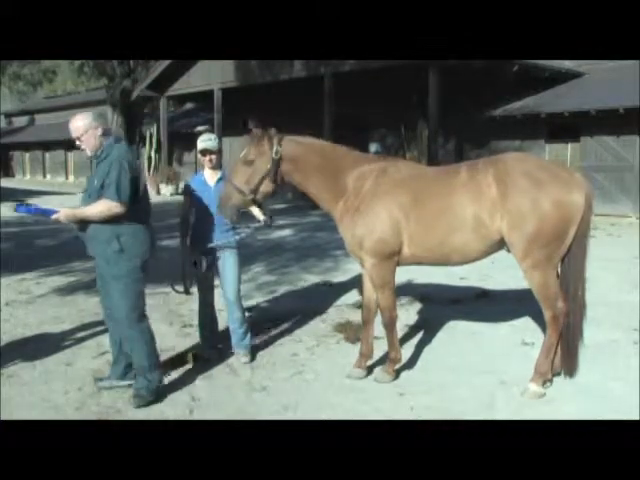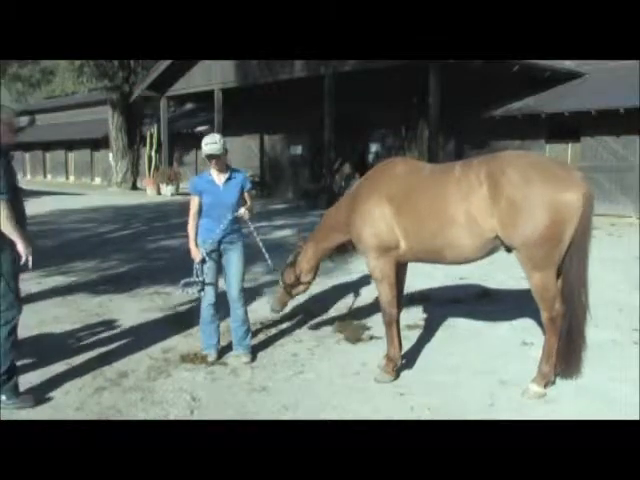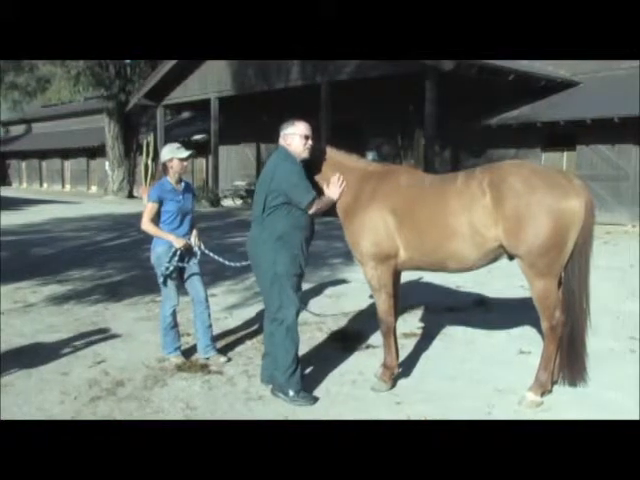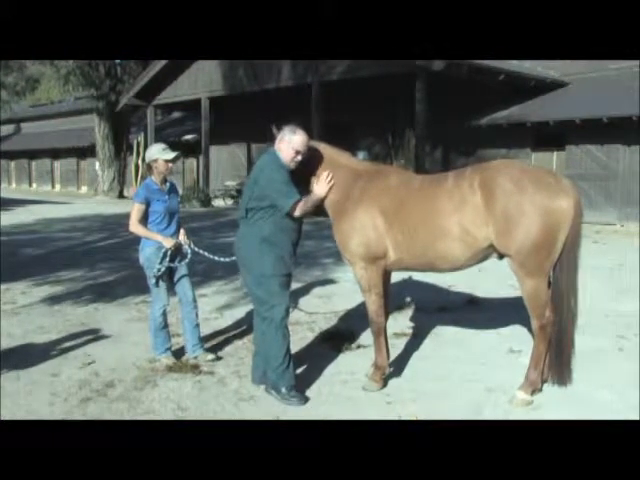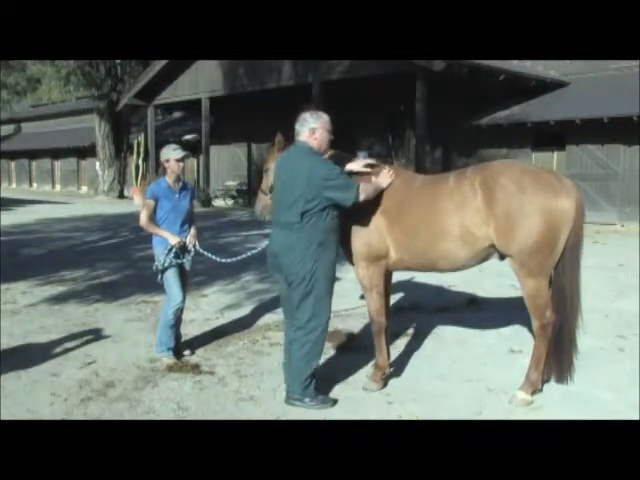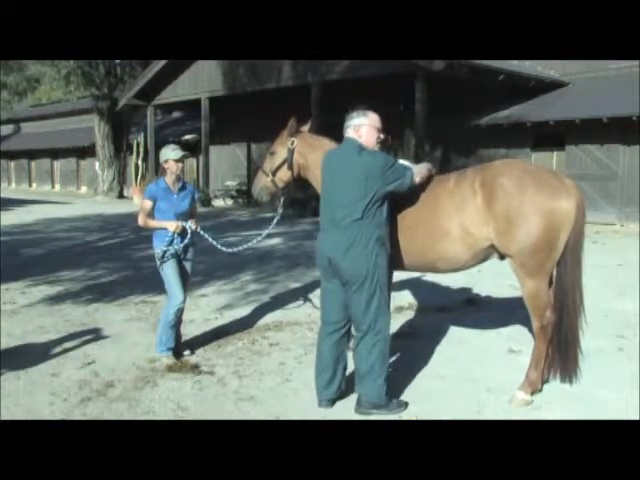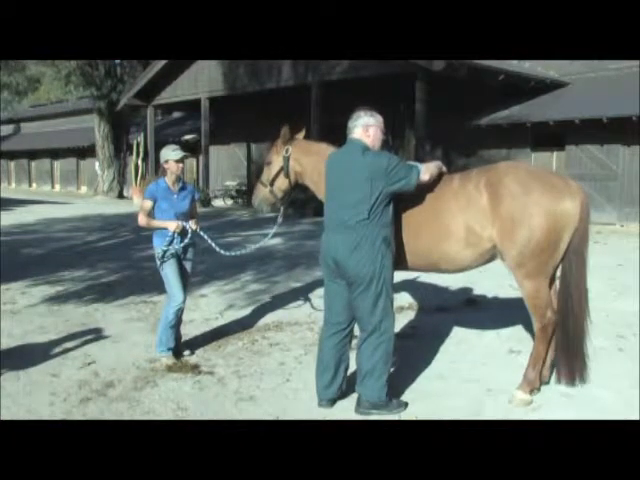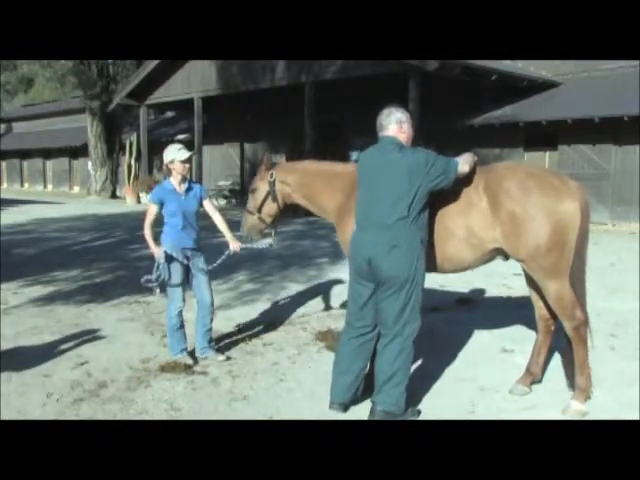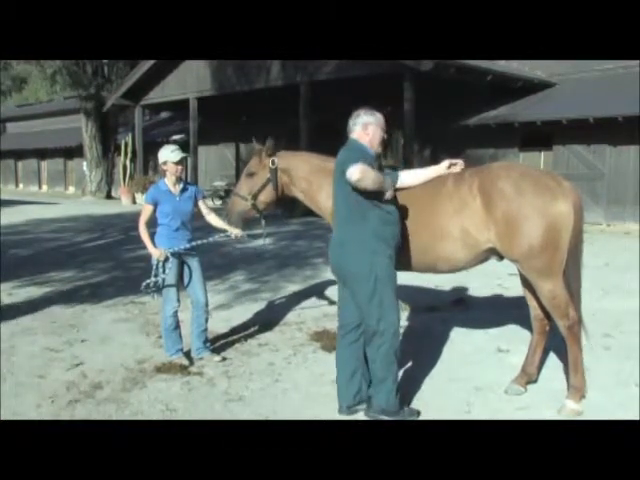Now, what we need to do is some chiropractic adjustments on him first. What I'm looking for is where things are most reactive. And like I say, right here, if you feel these muscles, there's a definite difference in these muscles. You come down here and you feel the spine, and as you feel the spine, you're feeling for differences in movement along it. Does it move differently from one spot to the other? Yes, right here.